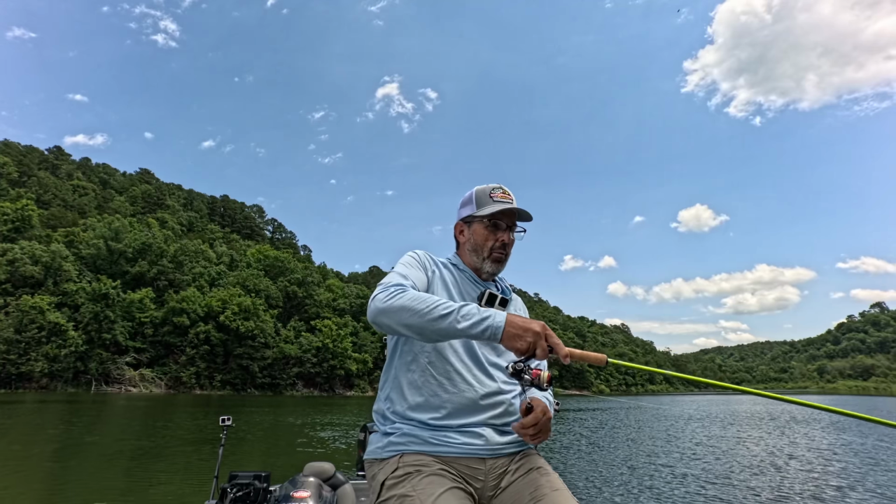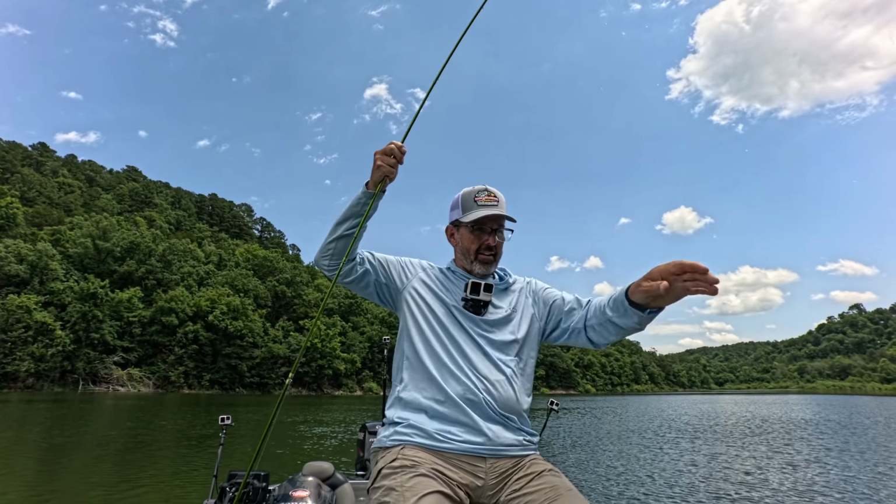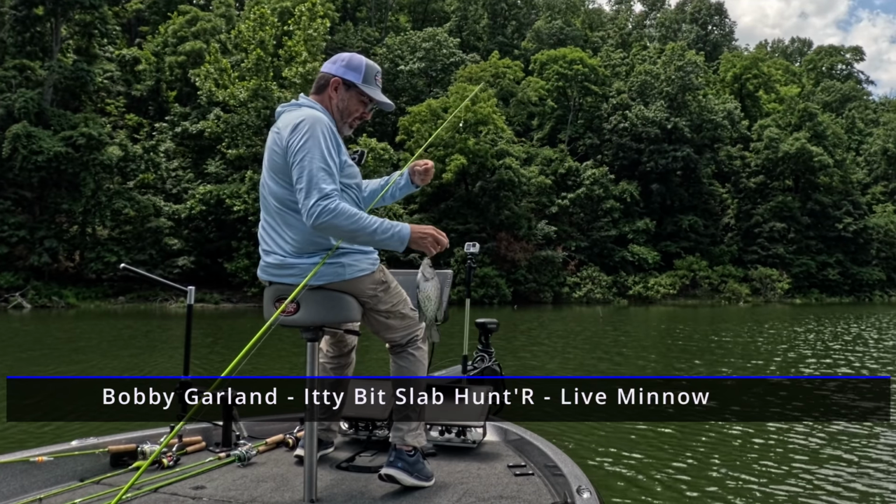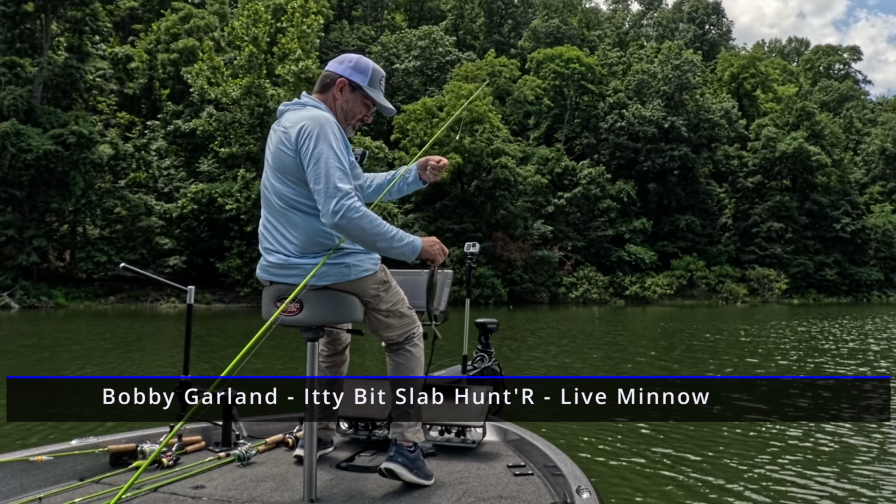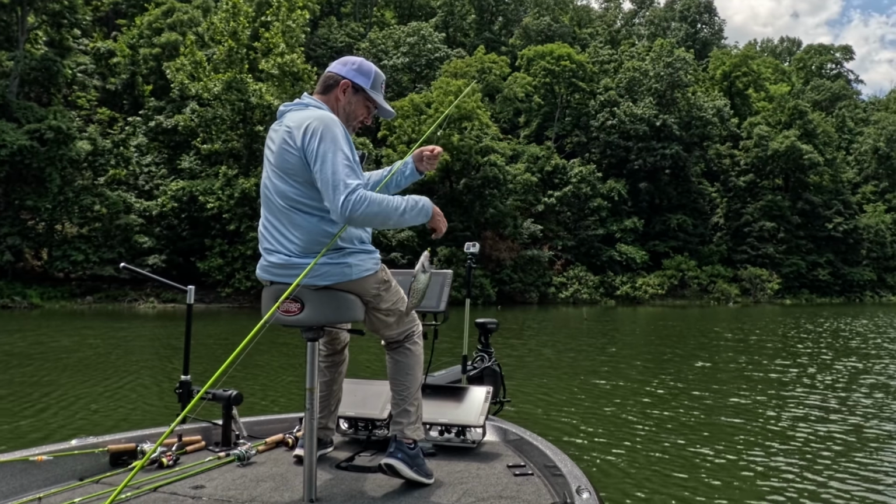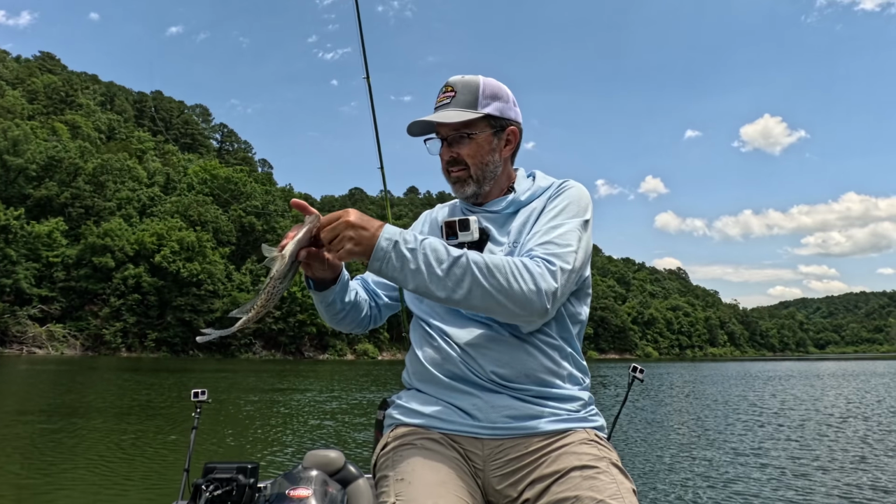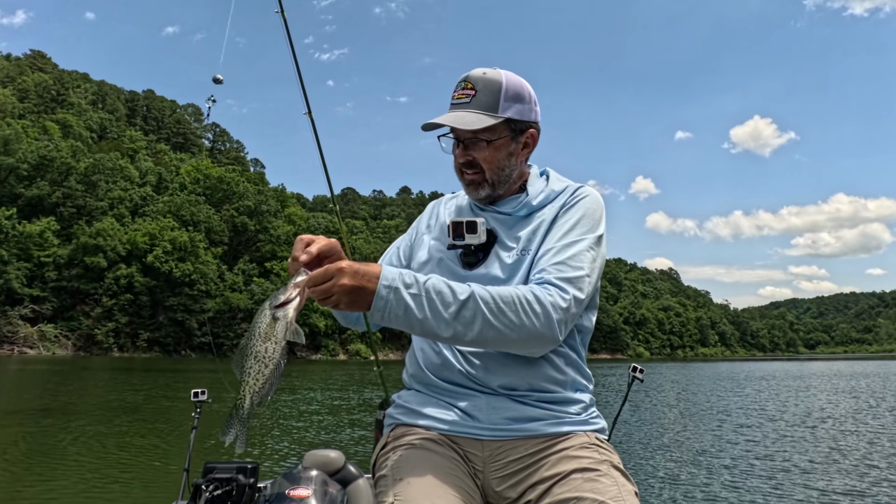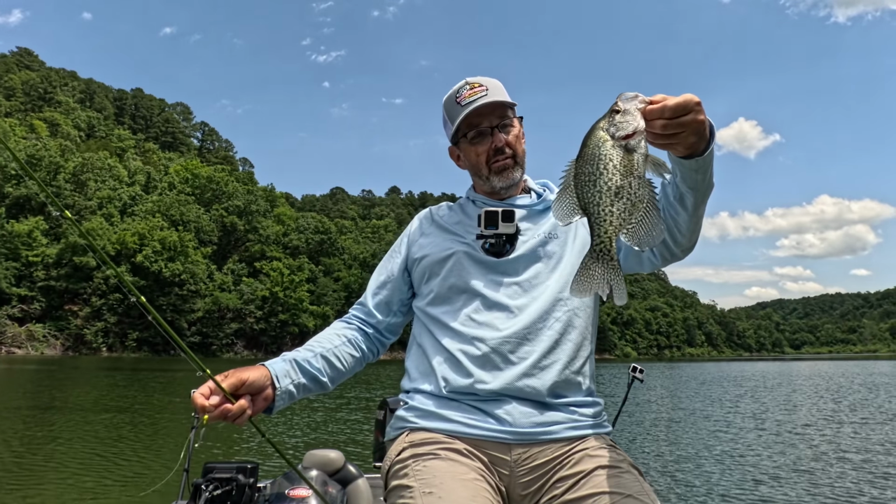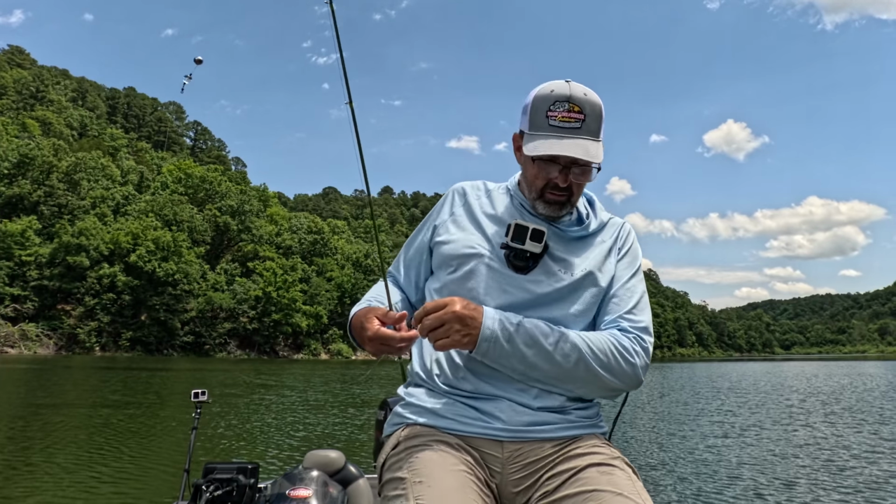Saw him make my weight stop falling. It was sinking and it just quit going down. It looks like they like it to be falling today. I didn't do soft plastic. This one's chewed up. Catching some good quality keeper fish. Not huge, but good eaters.